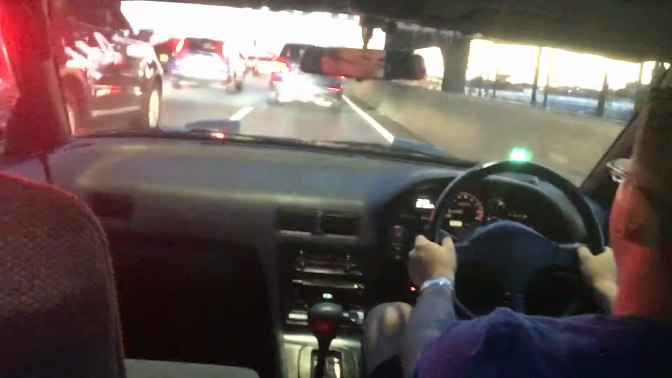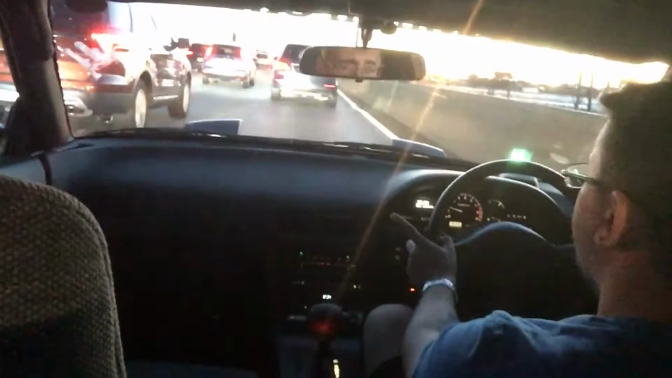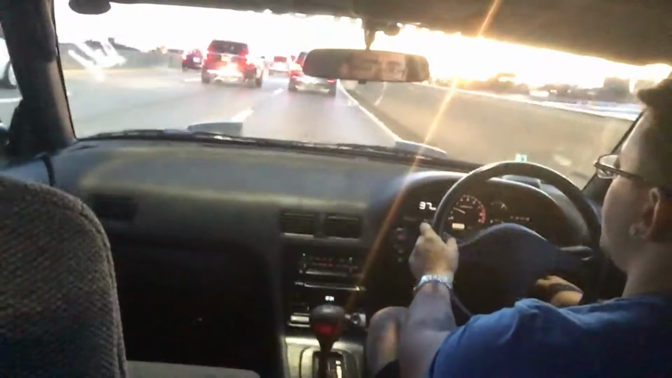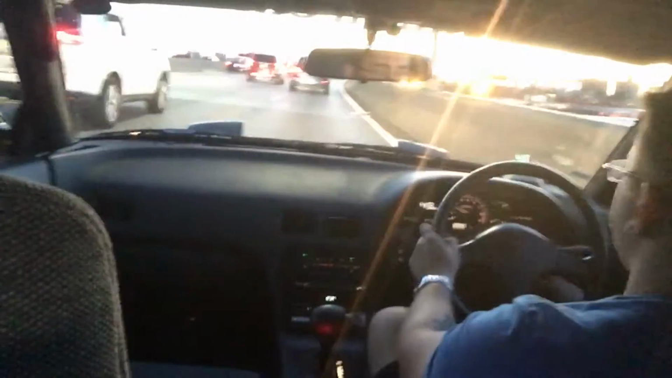Now we're doing, I don't know if you guys can see the heads-up display, 20 kilometers an hour roughly. Which, by the way, I realize the heads-up display is fairly bright at nighttime. There are buttons here on the right side of the steering wheel that you can use to dim it down. I don't know if you guys can see me doing that now in the video, but there you go.